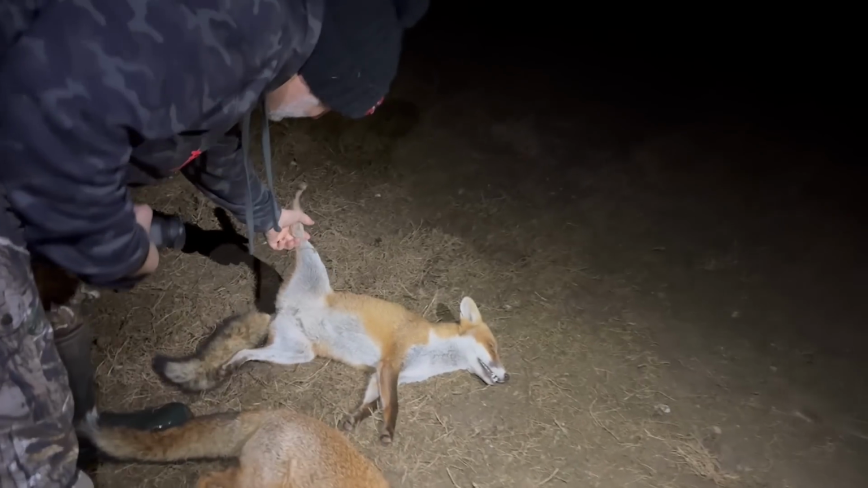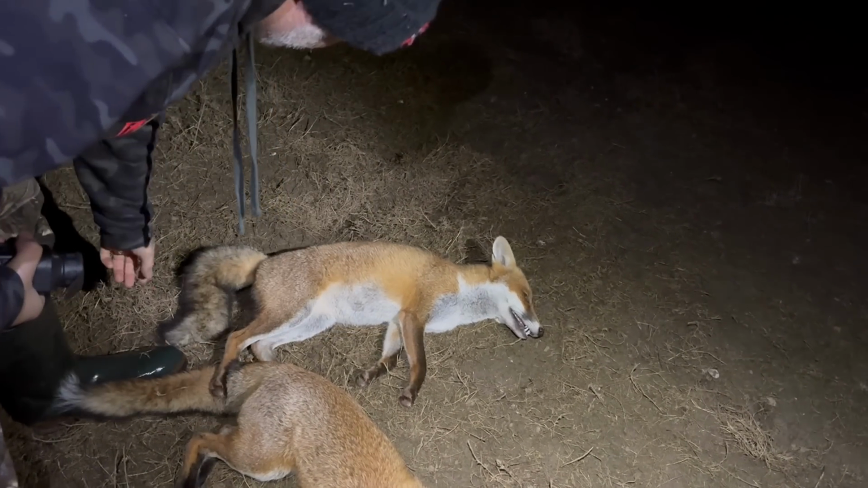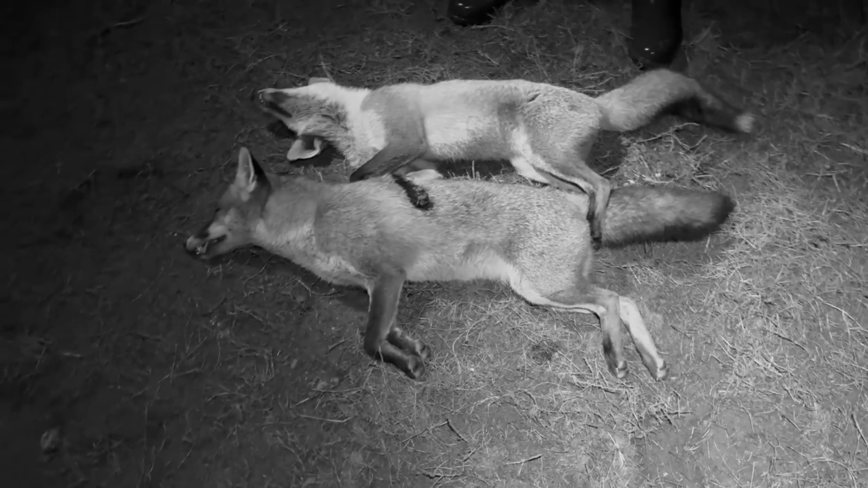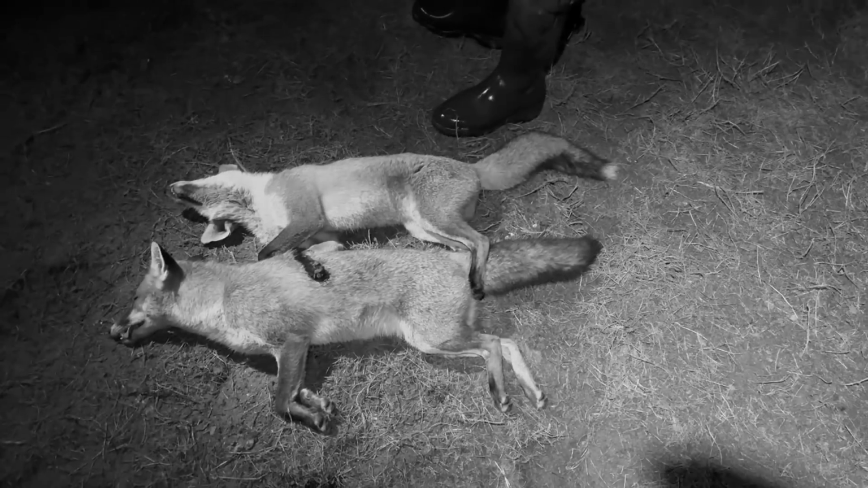Christ, that's a fat one. Vixen. Look at the tail on that. I would say that one is related to that one. Ooh. I think it's that first one that stinks the most. Look how fat that is. That's a mature fox, that one. Great result.